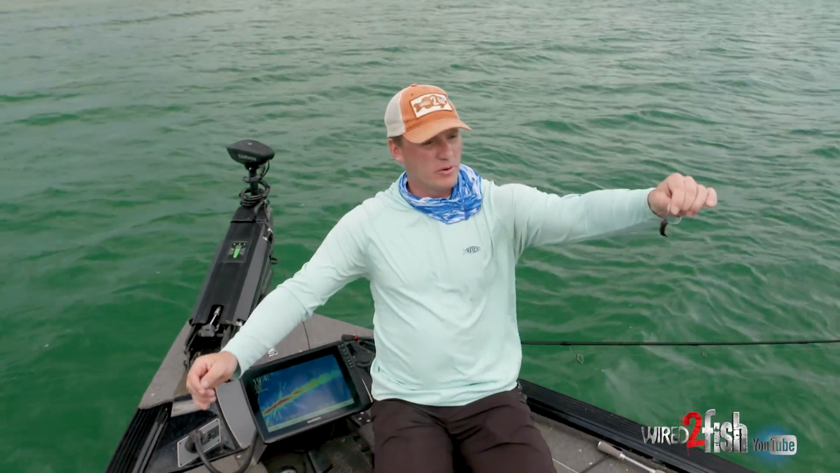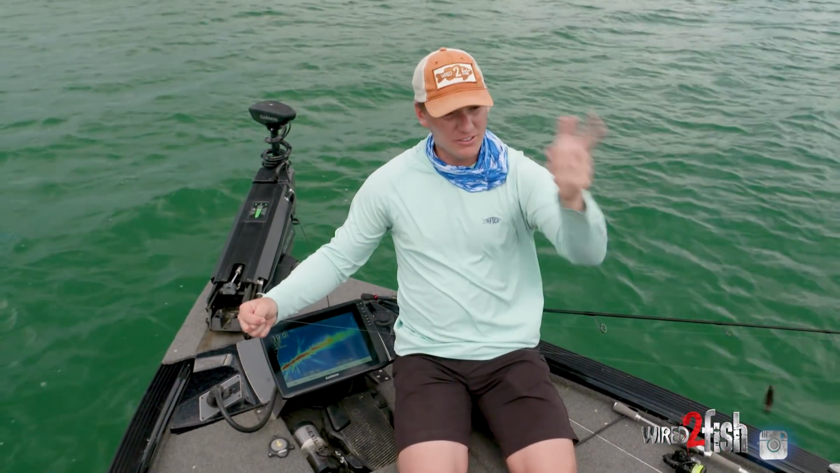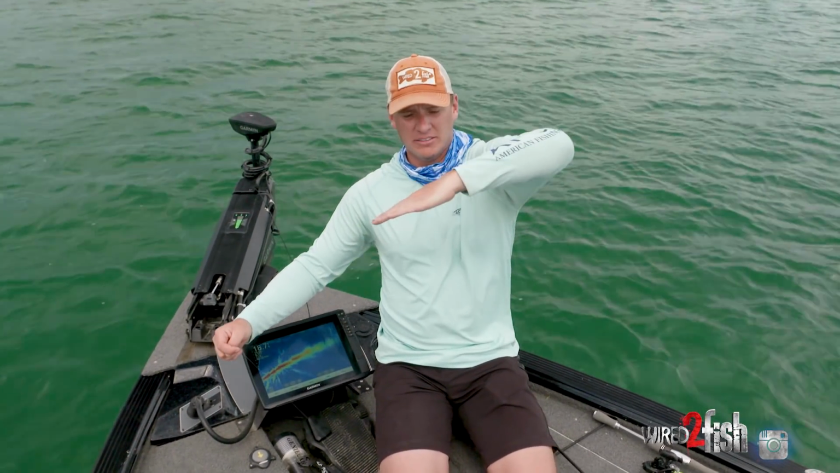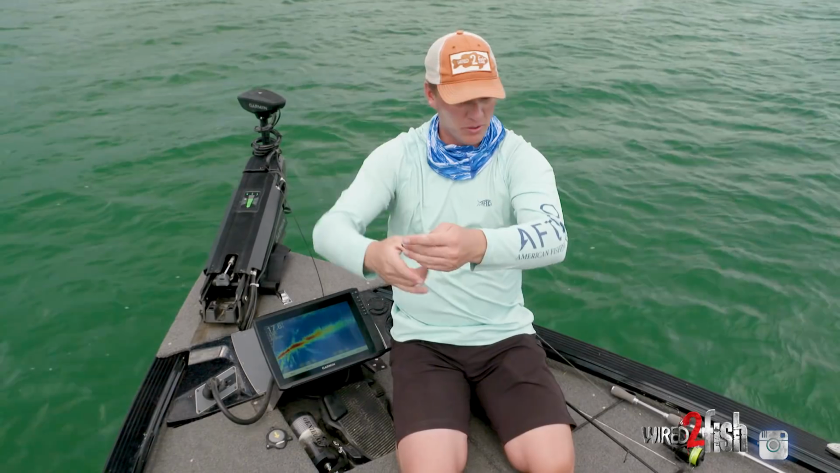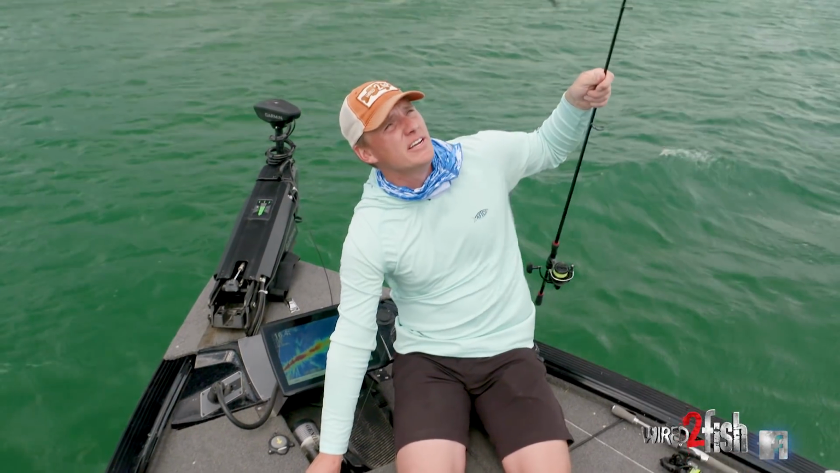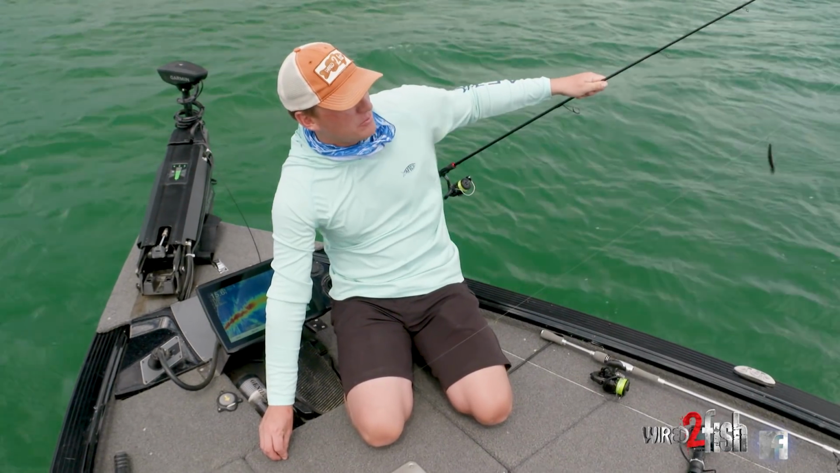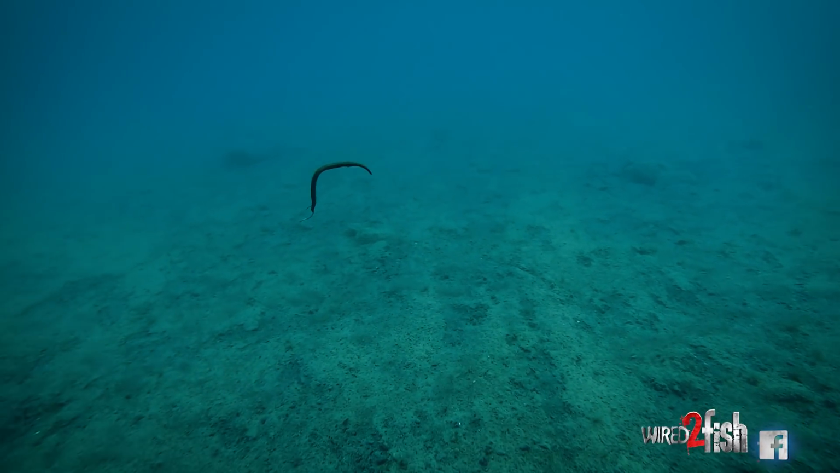I'll use the bottom of the boat as a representation of the bottom of the lake. But if you're casting a drop shot at any distance, you have to think about the angle the drop shot's coming back to the boat. Unless you're fishing a drop shot directly underneath the boat, that's how far it's going to be. But once you make a cast with that drop shot, you start putting an angle on the line when it's coming back, and you increase the angle at which that bait is coming back.